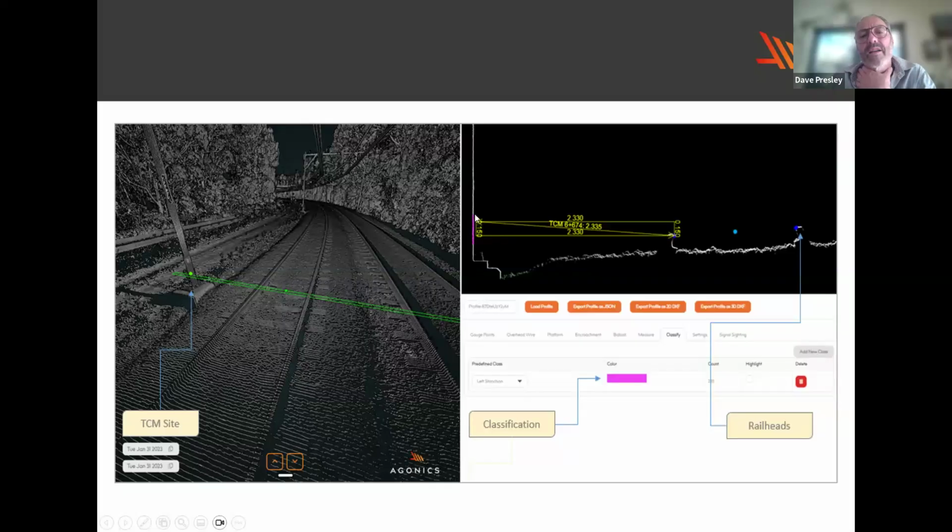That survey mark can be rendered as a classified feature in the LiDAR cross-section, and then there can be an automated process to measure from the near side rail out to that classified feature within that cross-section or within that profile.